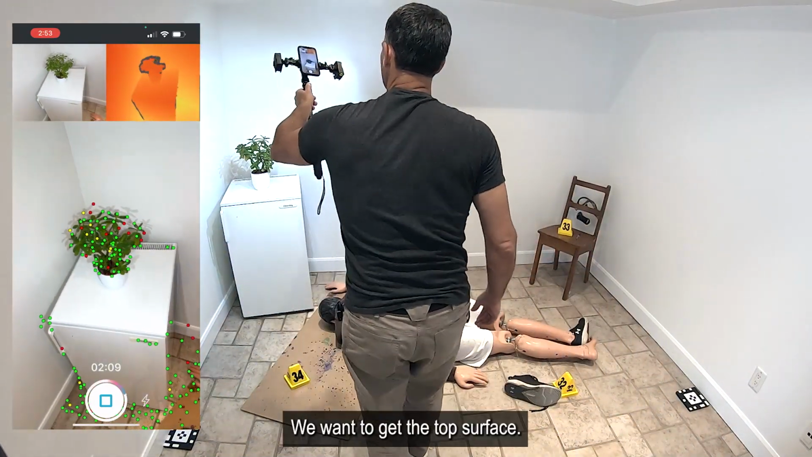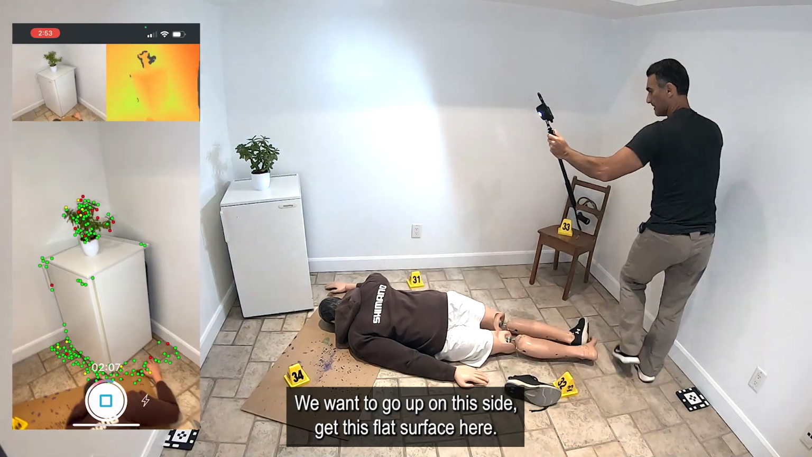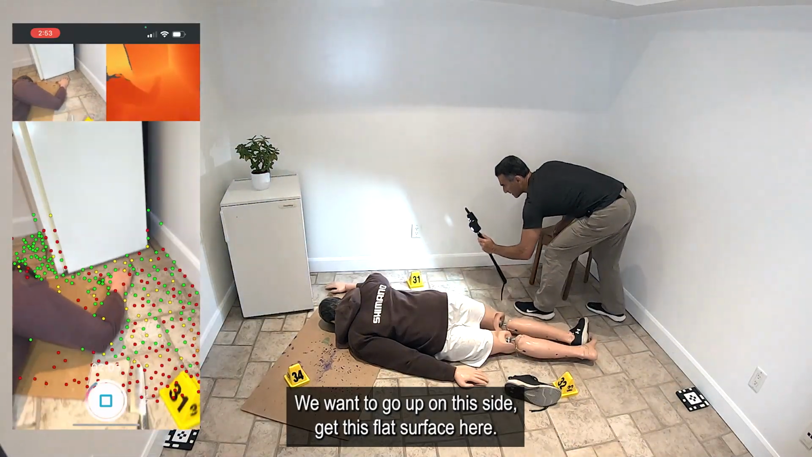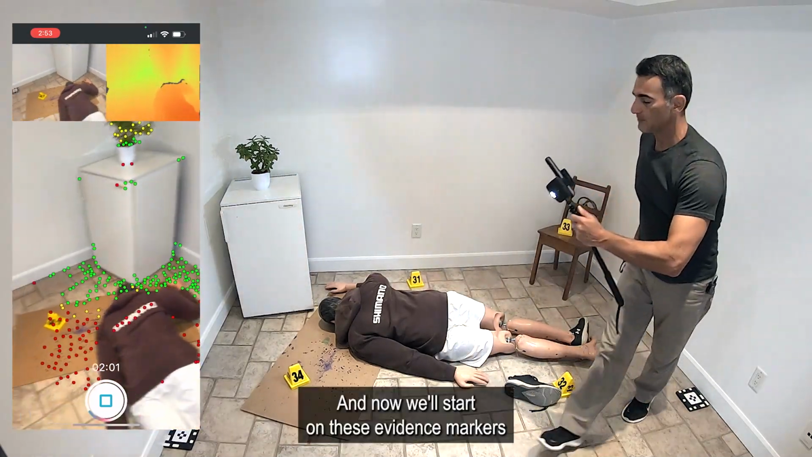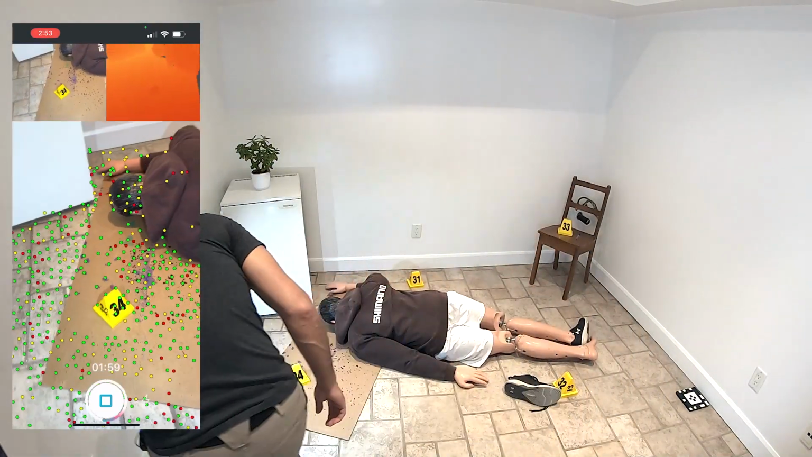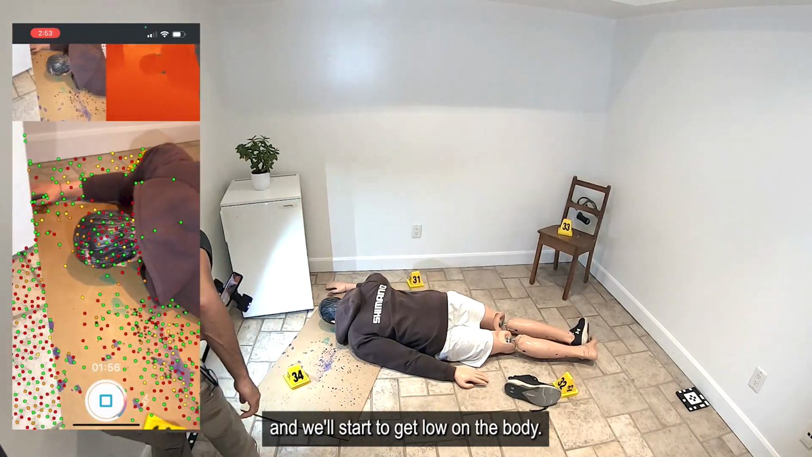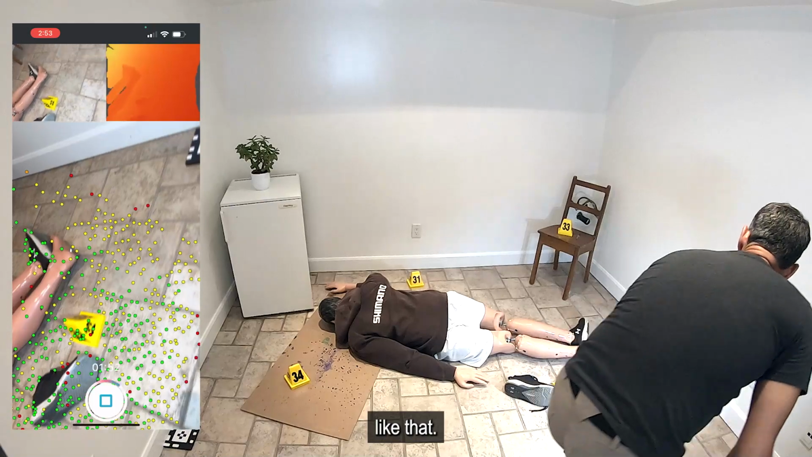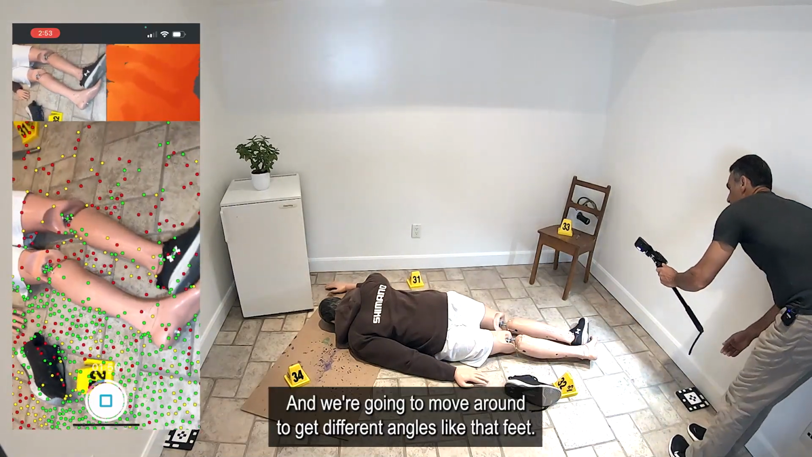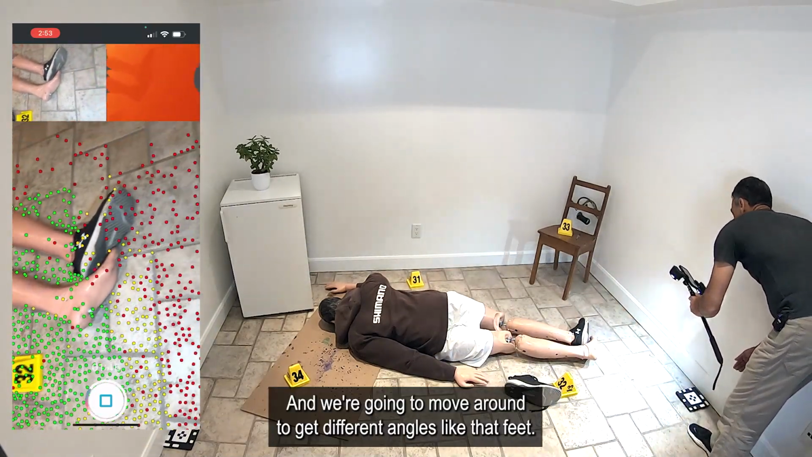We want to get the top surface. We want to go up on this side, get this flat surface here. Great. Okay, that's pretty good. And now we'll start on these evidence markers. And we'll start to get low on the body, not too close, like that. And we're gonna move around to get different angles, like that, the feet.